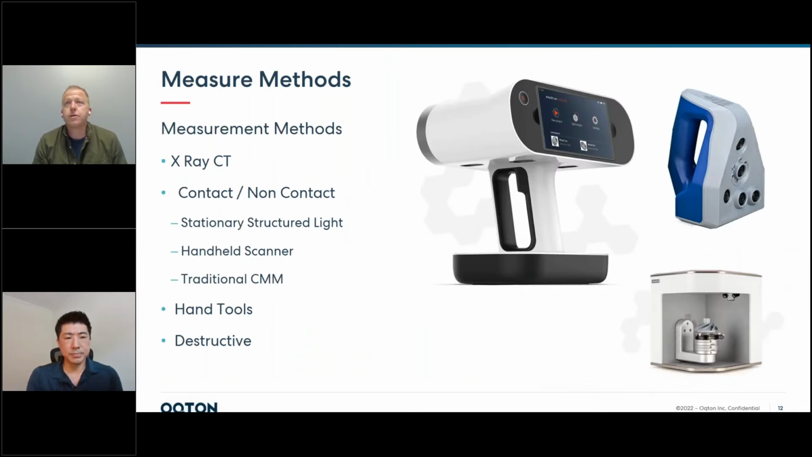What kind of methods are used in additive manufacturing? Again, I'd say hand tools and destructive methods aren't great, but they are useful. Typically, at the bottom, you can see hand tools and destructive. A lot of times, you'll measure something with CT, or with structured light or scan arms, and then still crack it in half and look inside it. These are layers of inspection that you need.